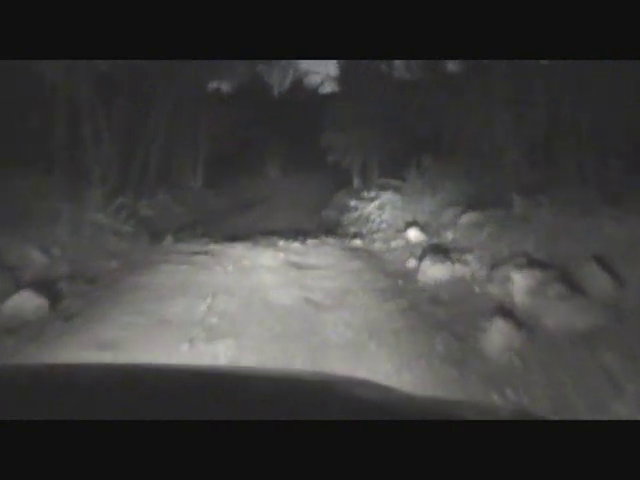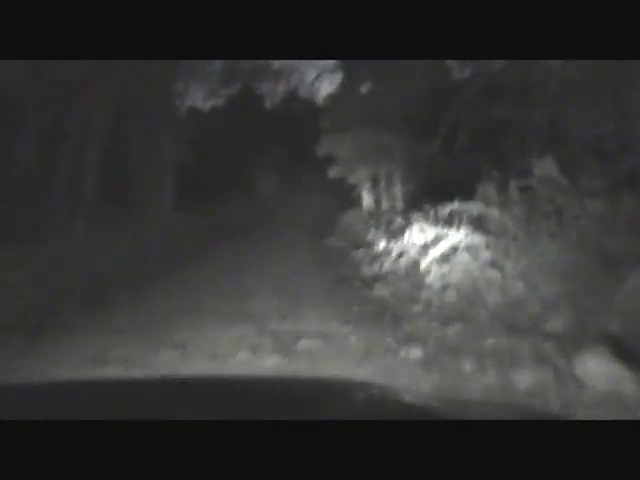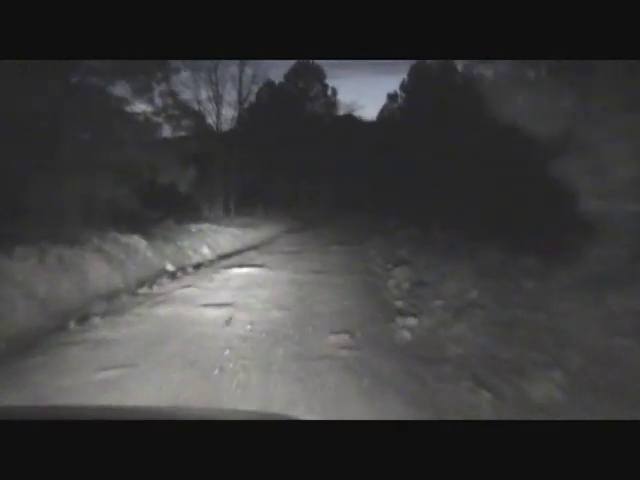So if you're up here and it snows, you're staying until it clears, or unless somebody is willing to come up here in a helicopter and get you. Big bumps. Yep.